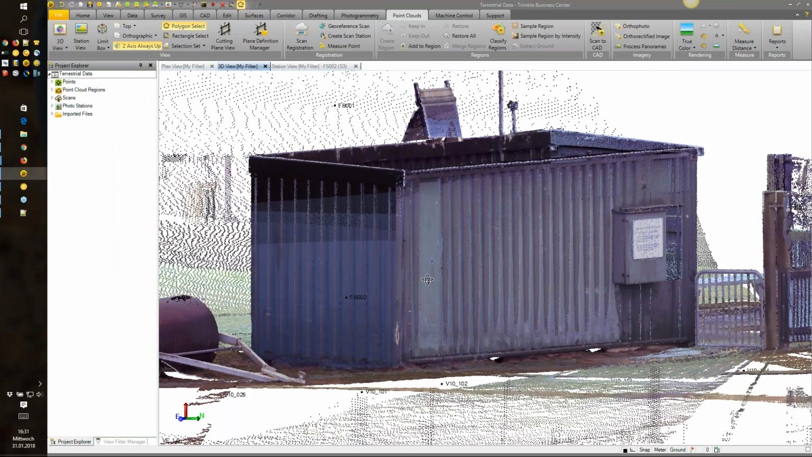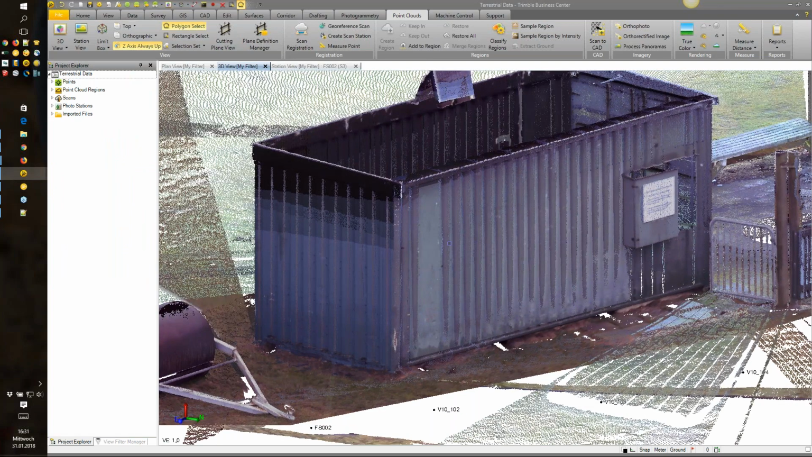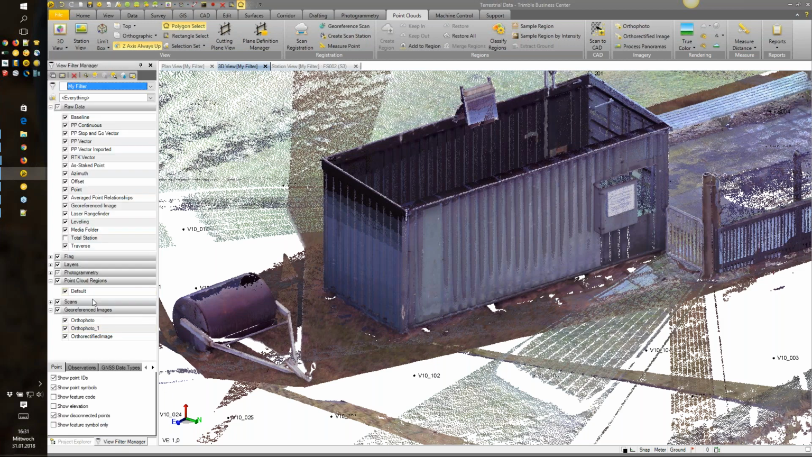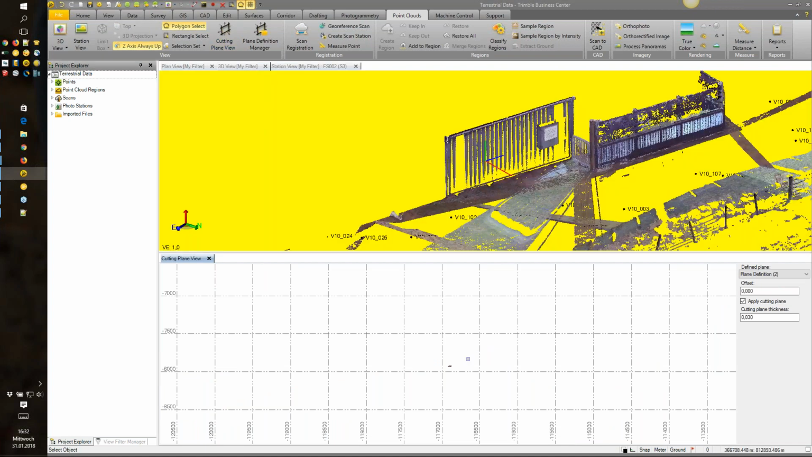Good. What else can we do with point clouds? I will switch these images off and want to go to the cutting plane view. By using the cutting plane view, we can use the point cloud, for example, to generate CAD deliverables.